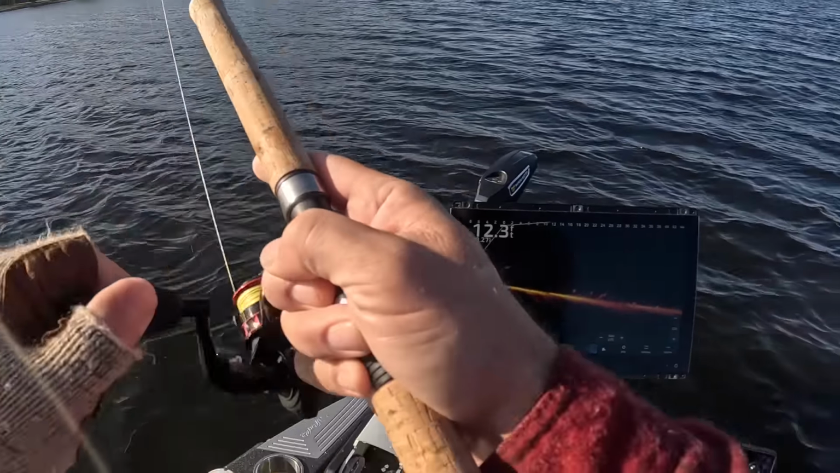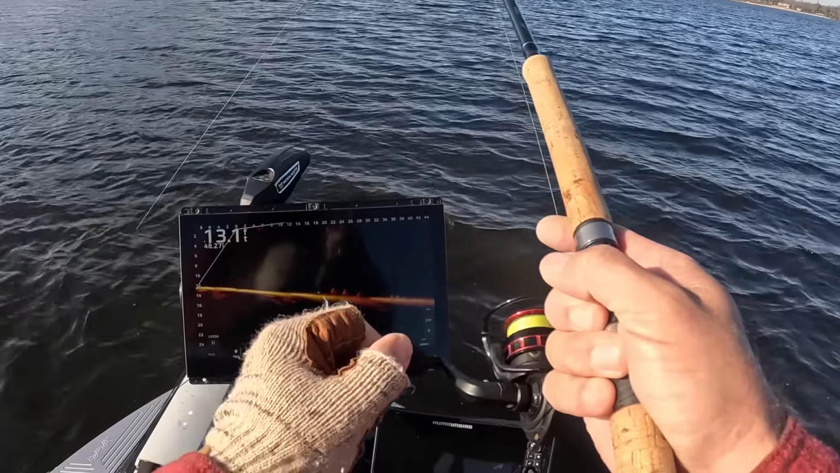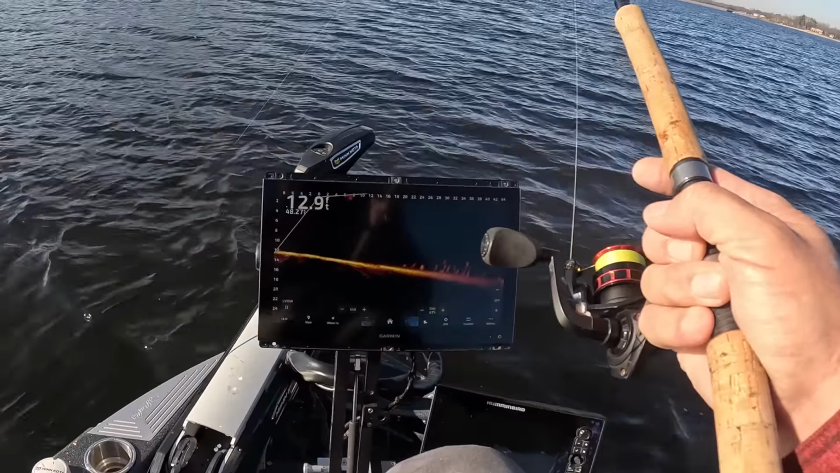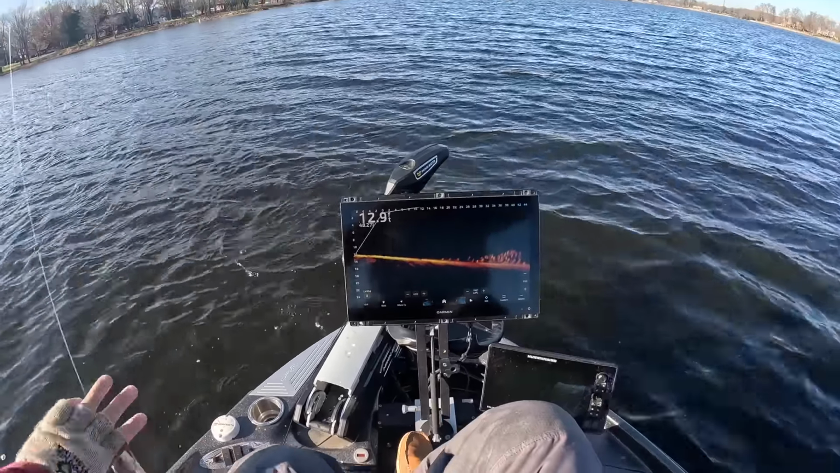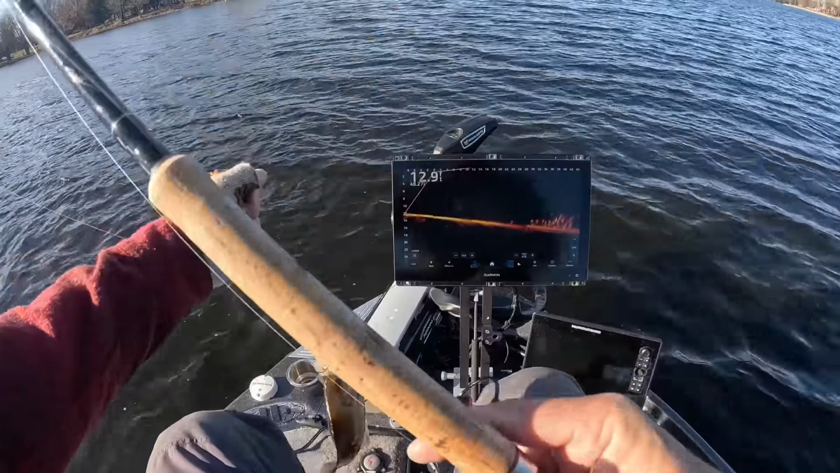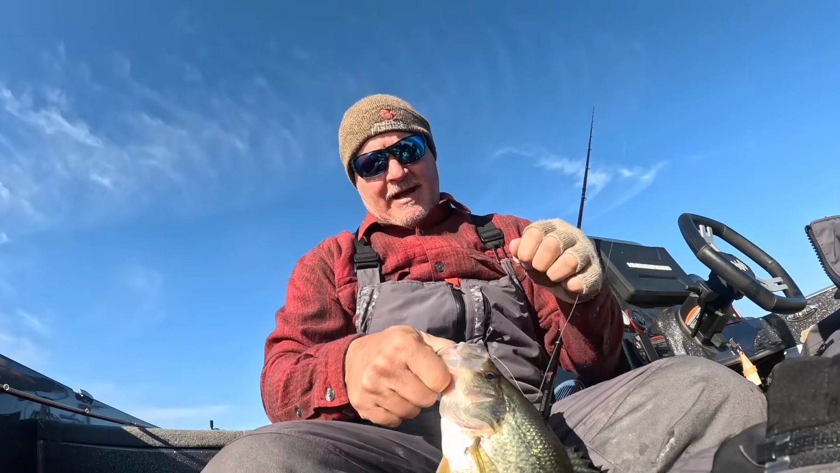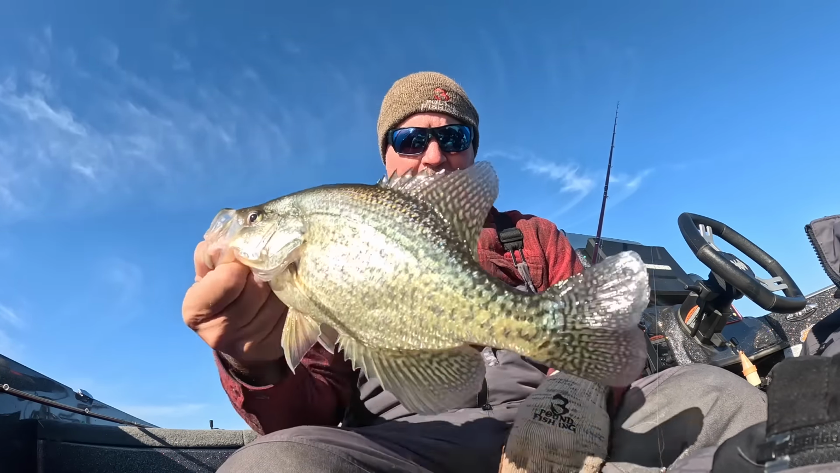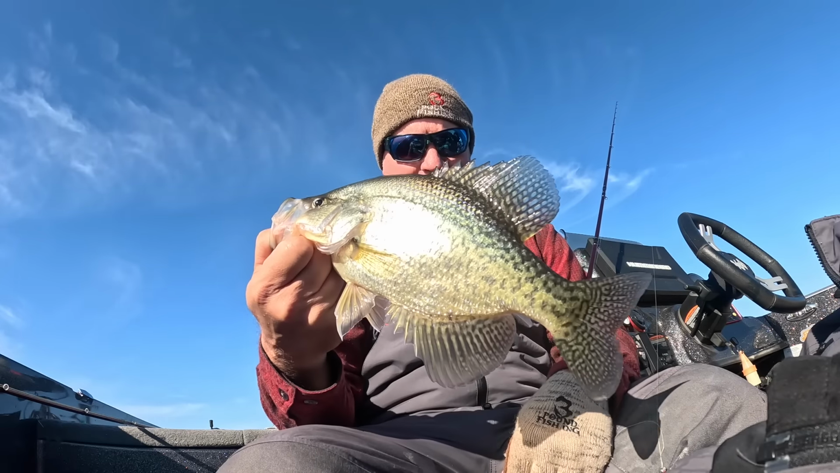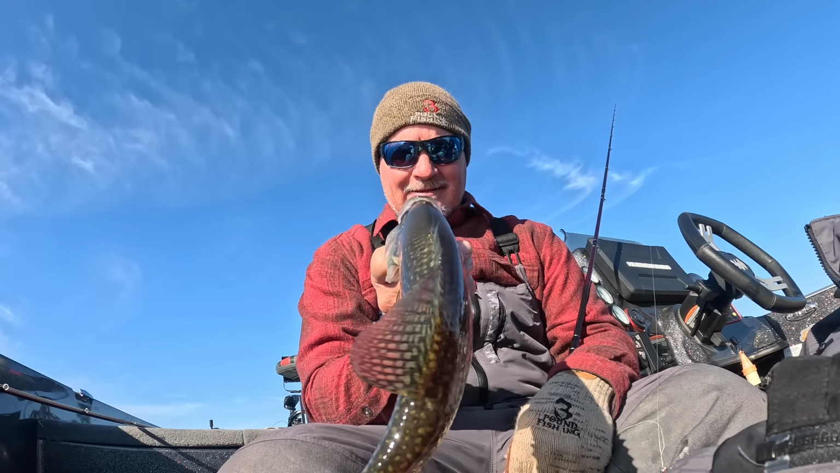Little baby steps, man. That's crazy how good that was. Oh my God, that was awesome. That was awesome. Man, that's freaking awesome. We have been catching some slabs today. Winter fishing just doesn't get any better than that. That is a slab. Let them go.